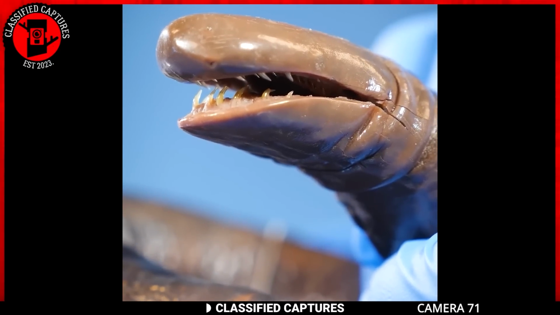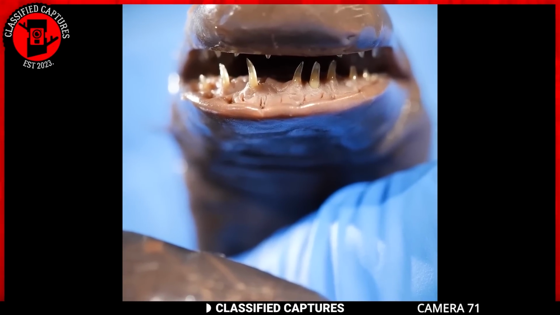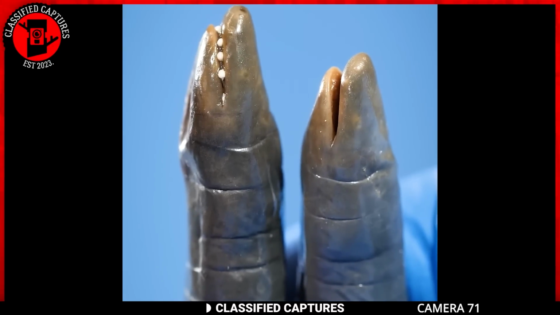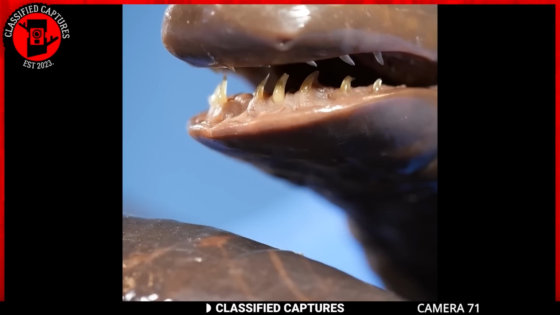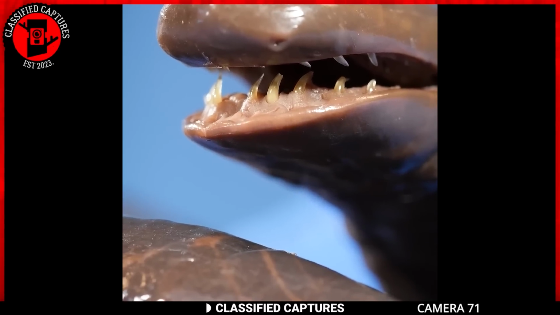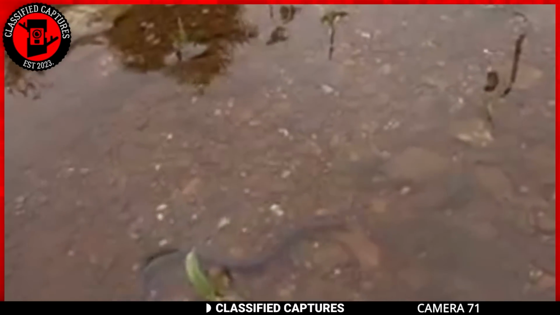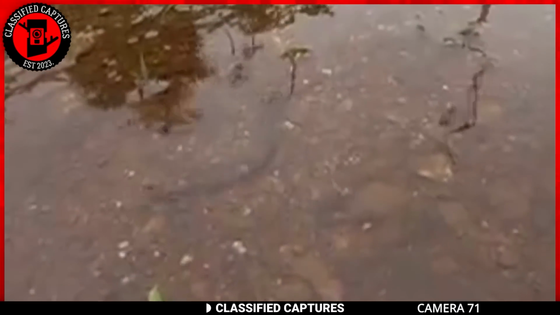Meet the caecilian. These are often mistaken for giant worms due to their appearance, but they're actually limbless amphibians. Caecilians are fascinating creatures that many people have never heard of. They look like a cross between a worm and a snake, with smooth, segmented bodies that can grow quite large. Unlike worms, caecilians have a backbone, making them more closely related to frogs and salamanders.